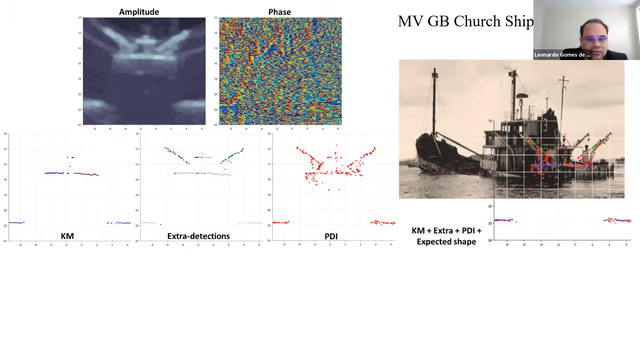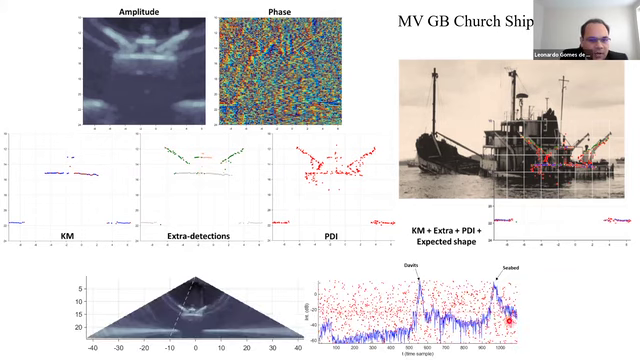This problem is solved by the extra detection feature because the echo envelope is really clear to see, so we can see the davits and then the seabed. Here is my seabed, here the davits. That's why the extra detection is working pretty well here. And PDI, seen time by time, looks very similar to the previous one, perhaps with a little more detail.